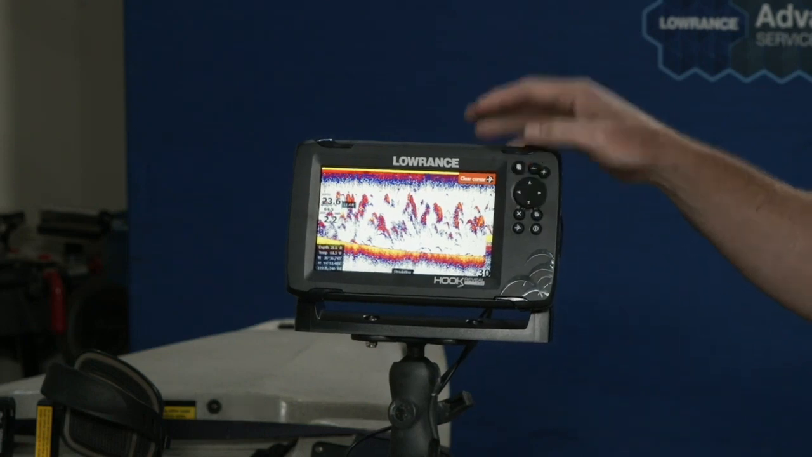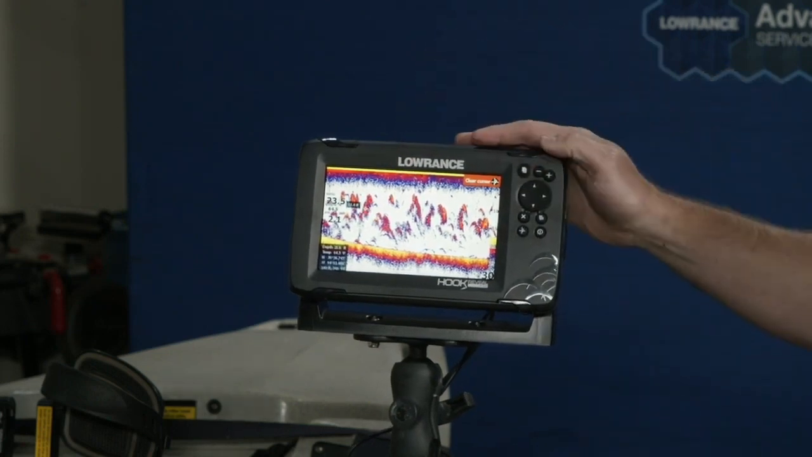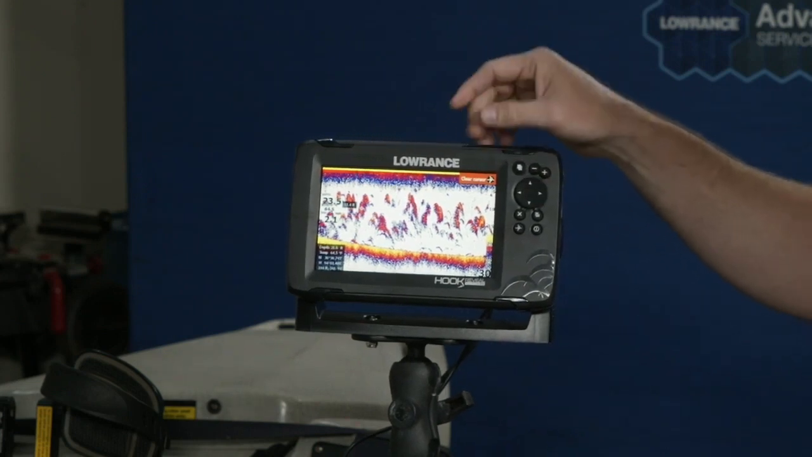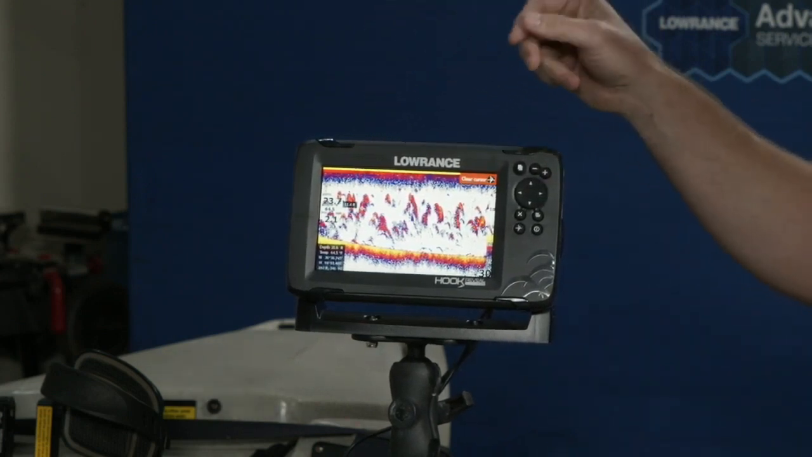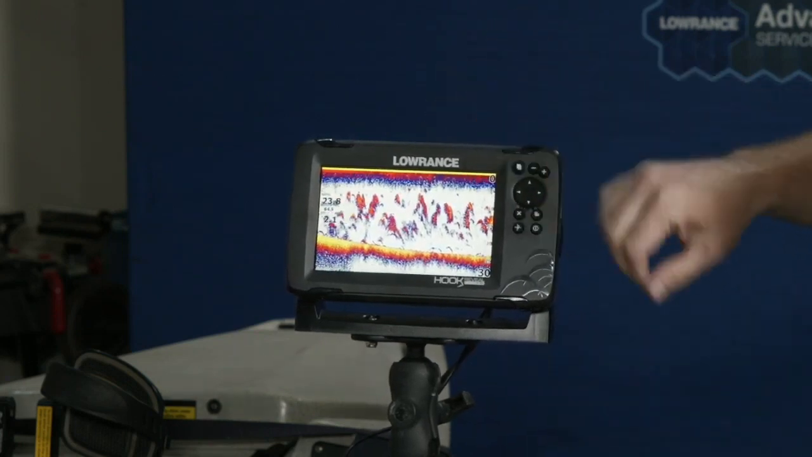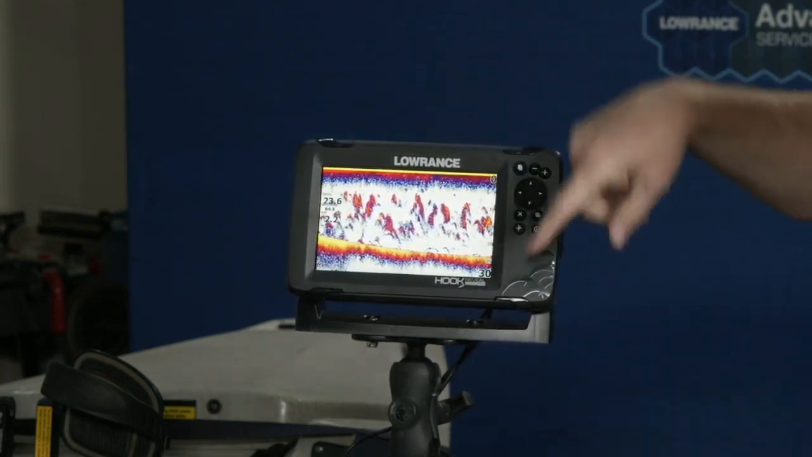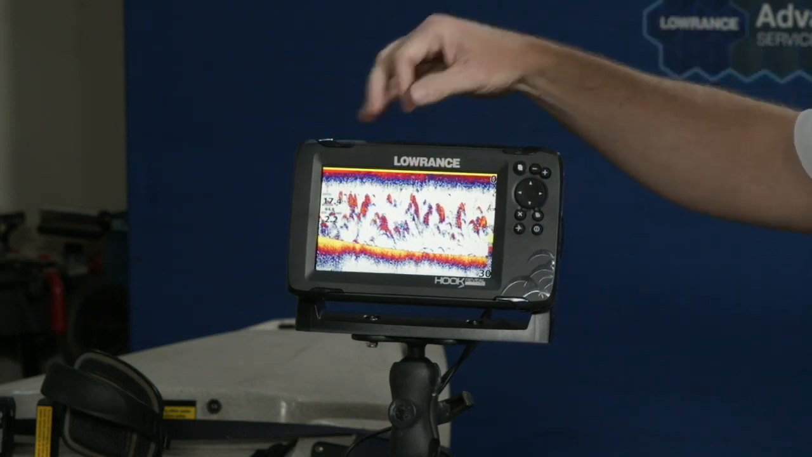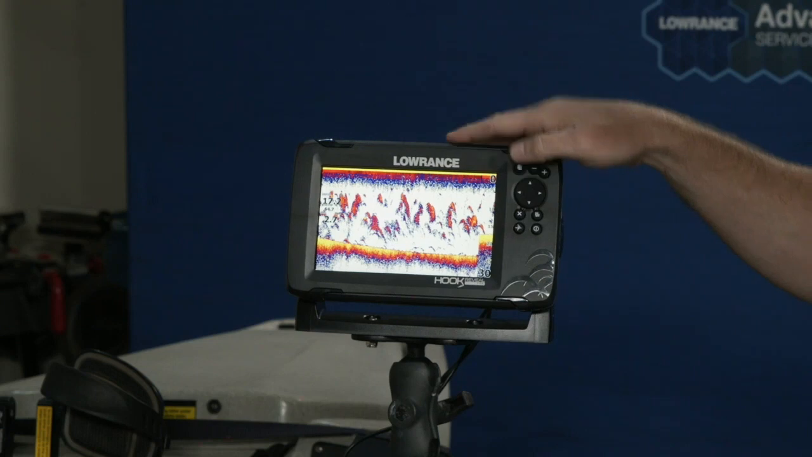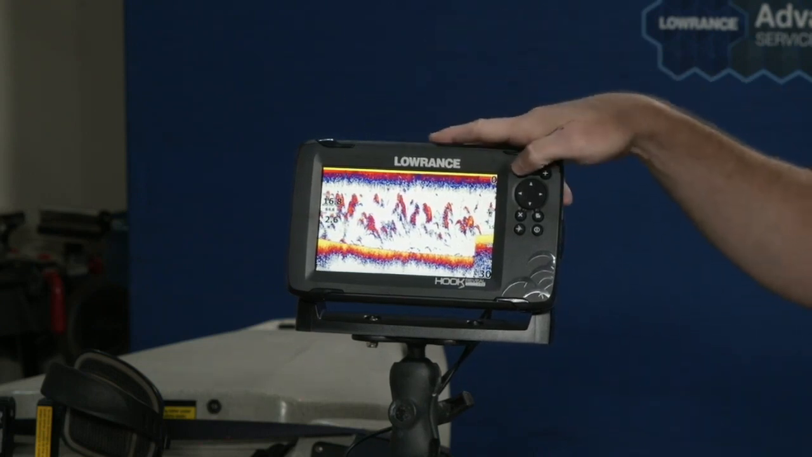So one thing I can do with trackback is I could actually put my cursor on that. I could drop a waypoint right on that and go back to it, or if I'm in a split screen mode, it'll show my cursor in both locations. One thing that's unique about our trackback is we're still recording live sonar the whole time. You notice there's no dead space, no pauses, no gaps. It's all right there, it's all ready to go.